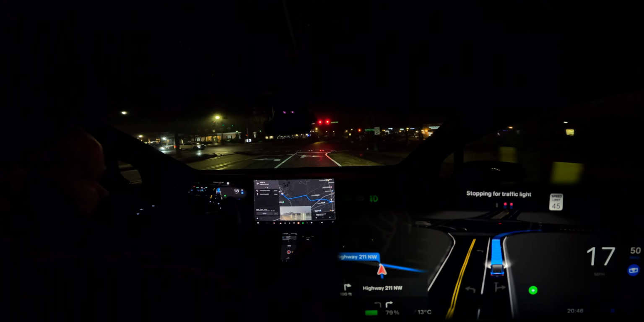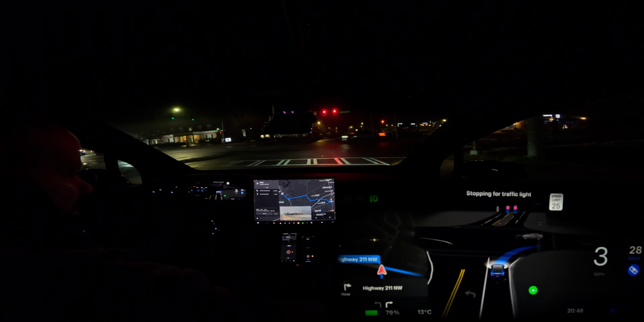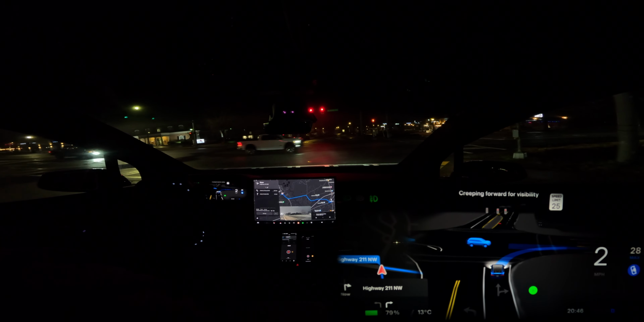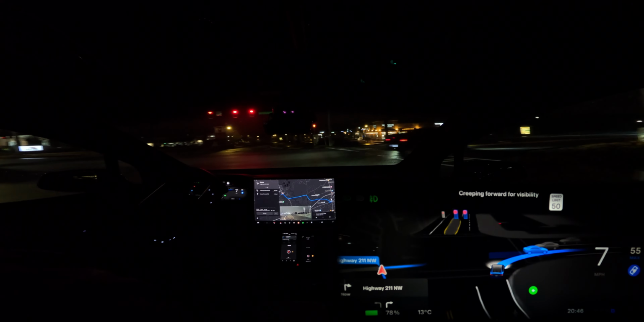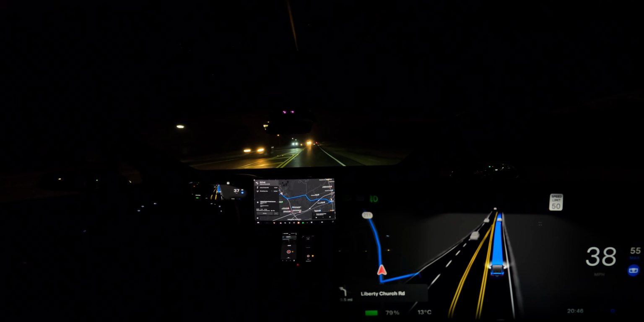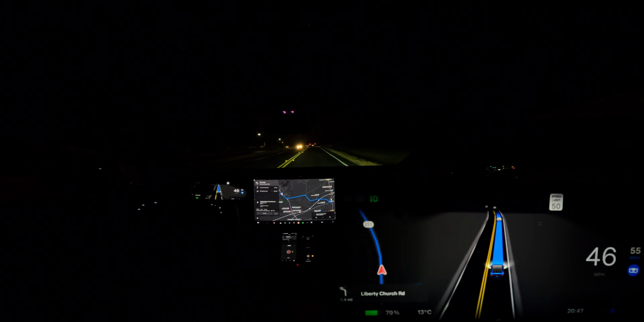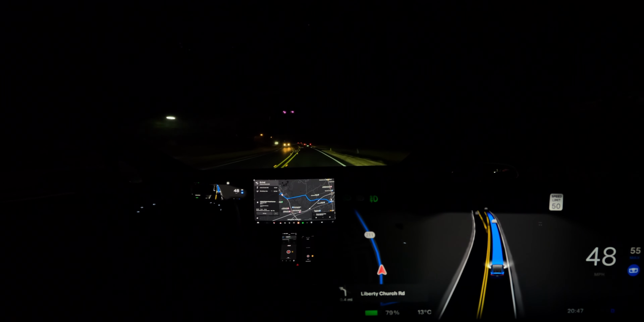Not really sure why I don't see a preview anymore of my camera. Huh, interesting. So let's see how this all works. Driving in the dark with FSD. I have been going this route plenty of times, so there are plenty of videos on my YouTube channel, but none of them is at nighttime or in the dark.